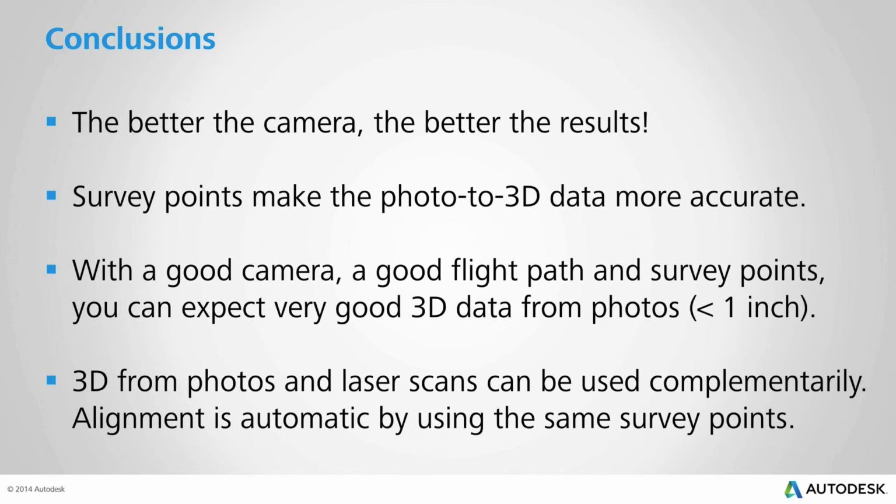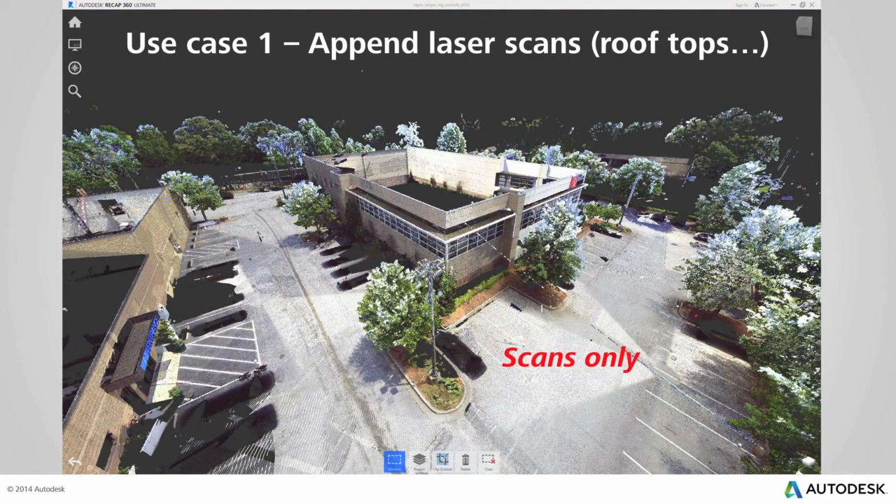But the idea is not to oppose laser scan with photos. The idea is more to find complementarity between laser scans and photogrammetry technology. Since we have this alignment using the same survey points, mixing the two data sets is now very relevant. So what would be the use cases for doing such a laser and photo workflow together? I would say typically one is, as Dennis said, to append your laser scan with beyond line of sight filling.